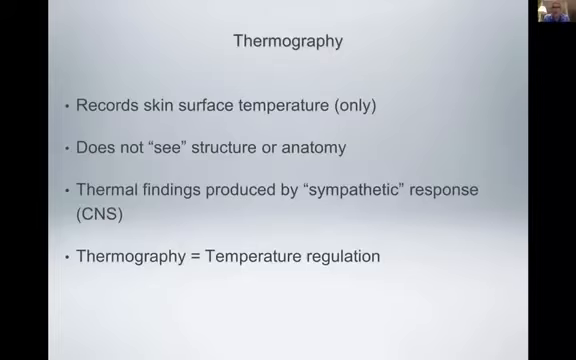And the key thing to remember is that thermal regulation of the skin is all done through the sympathetic nervous system. It's part of our automatic nervous system, and it regulates the temperature of the skin. So actually, what we're seeing in thermography is really a test of the sympathetic system. And as it turns out, pathology, no matter what it is in the breast or any part of the body really, will affect the sympathetic system, and that's what gives thermal changes on the skin.